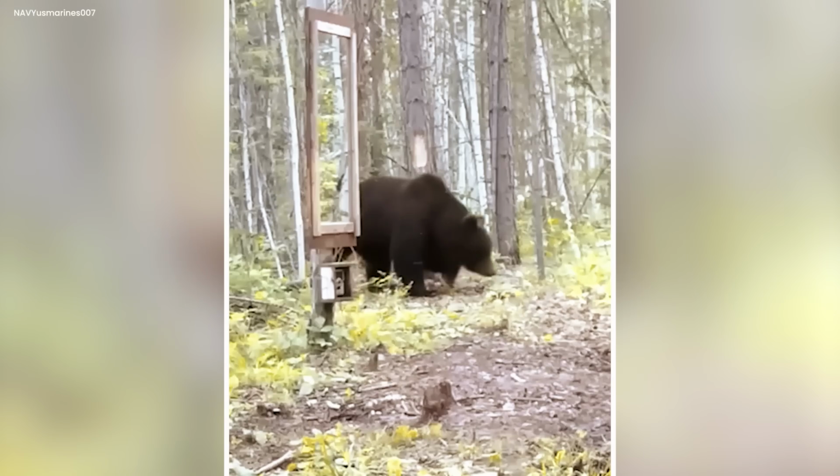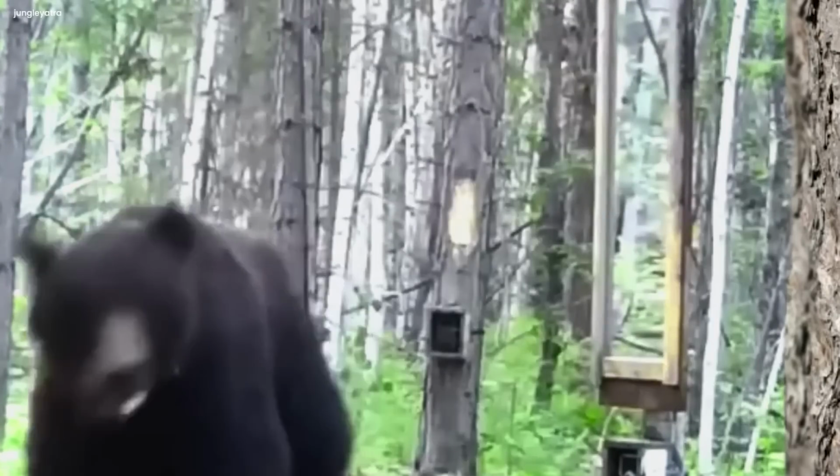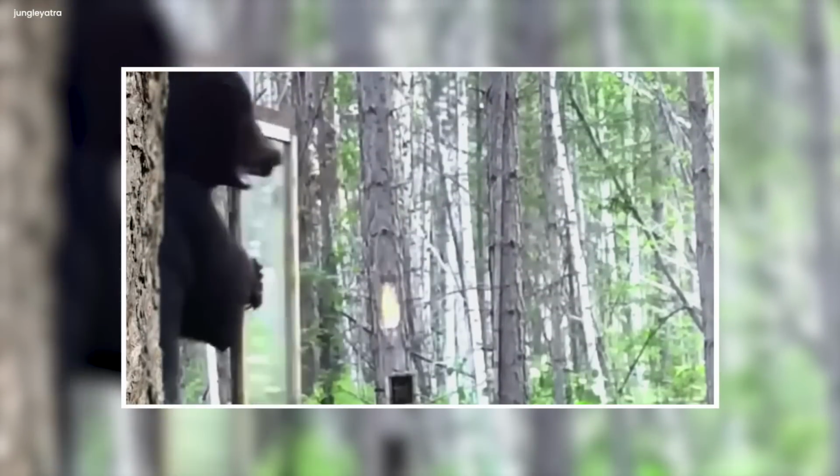This whole situation makes you wonder why the mirror was there. Did someone put it there to tease the bear? Or maybe it was for studying animals. We can't be sure, but what we do know is that nature can surprise us in the most delightful ways.